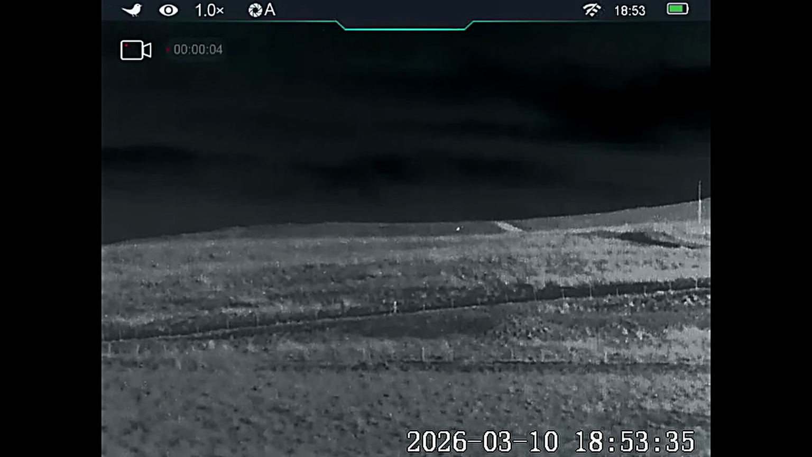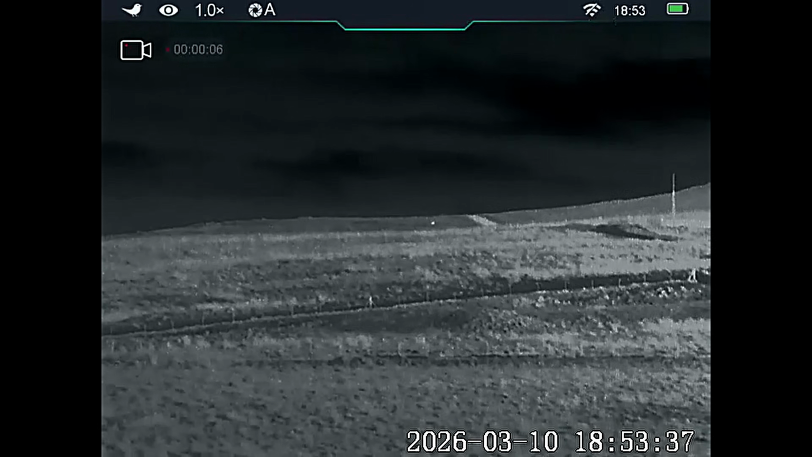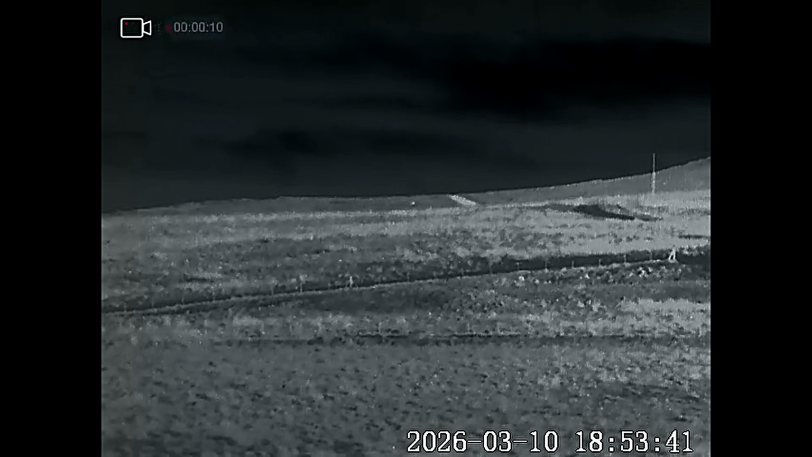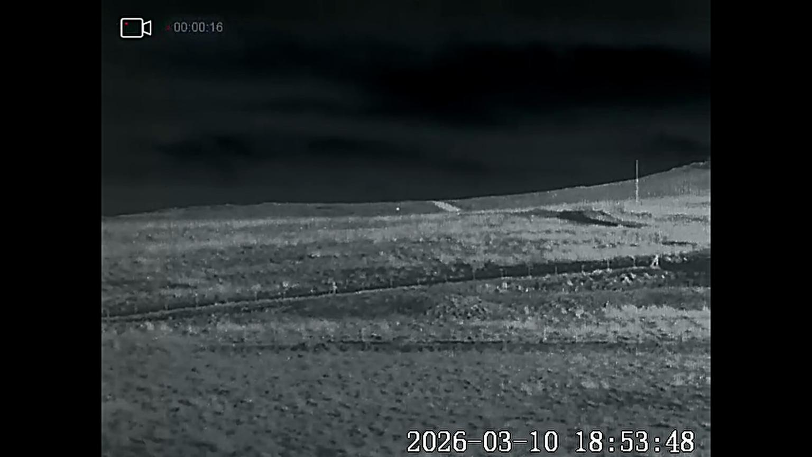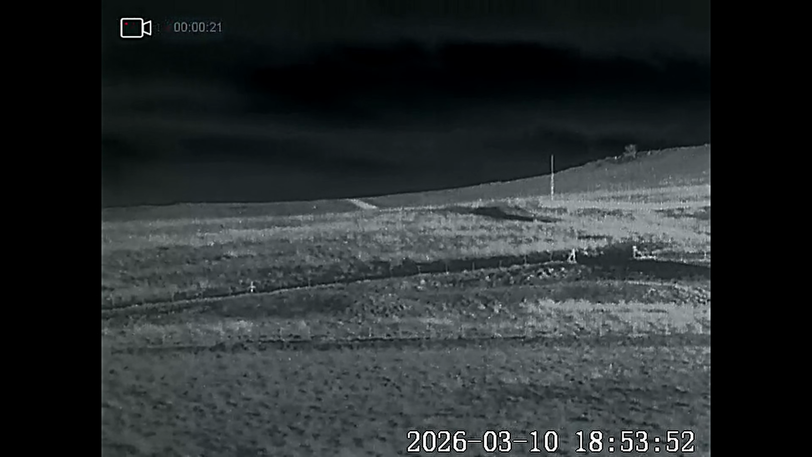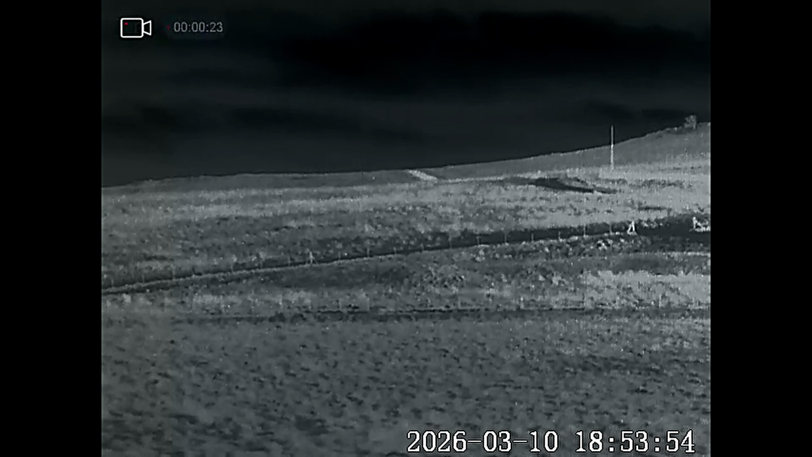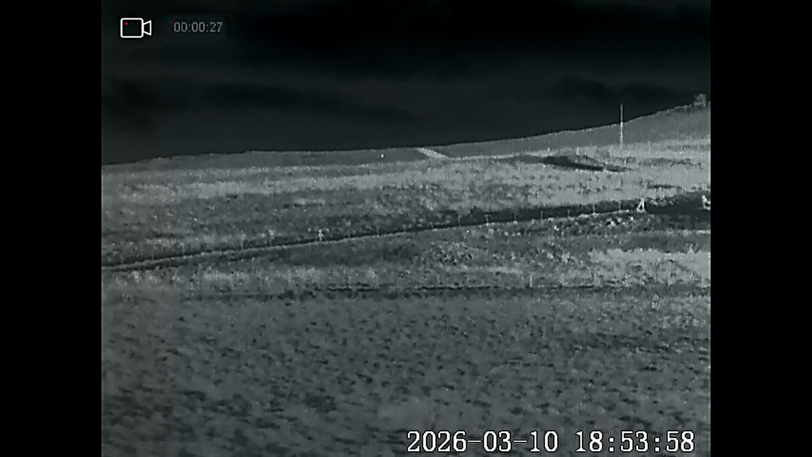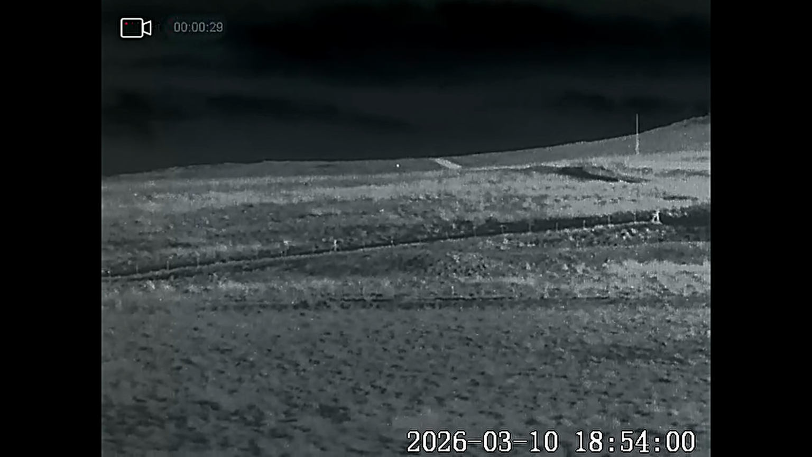Right, and that at the top is actually a fox. You can just see it just off the horizon, quite a long way off from where we are, and there's actually a road in between there, so it's not on our land and it's too far off. It might make its way down. I think it's probably going to go straight over the top though, and head down that way, but we'll wait and see if something comes up our way.